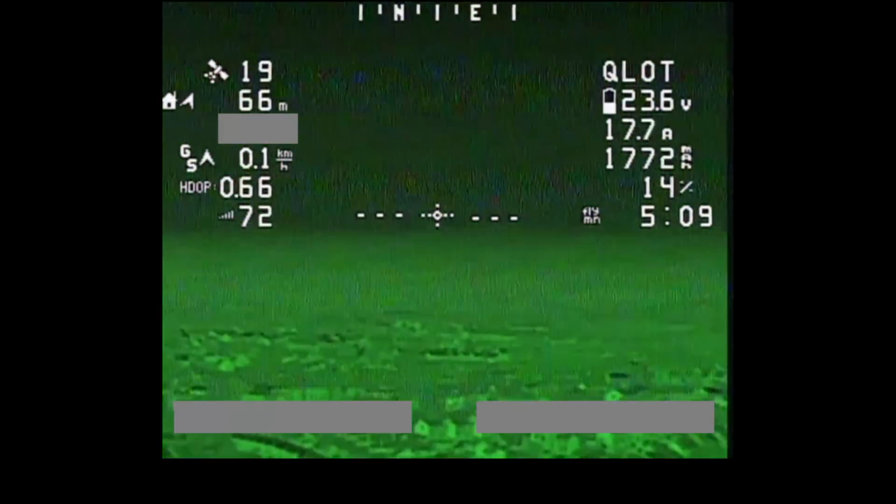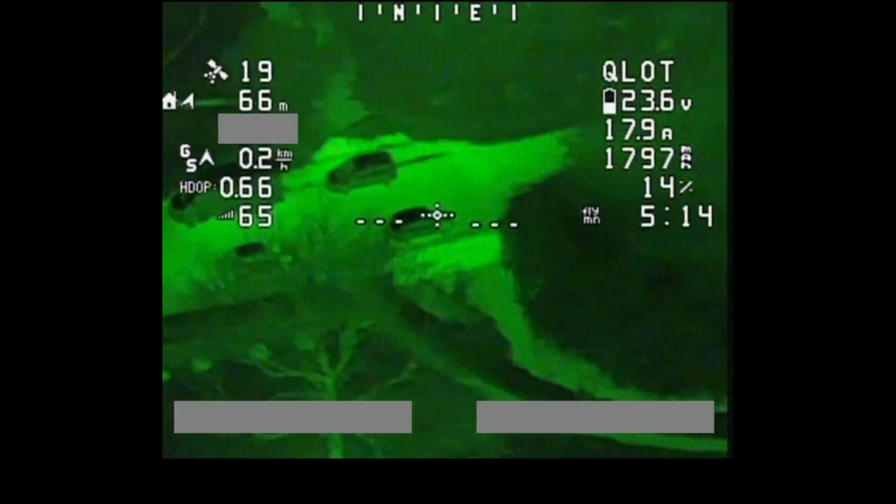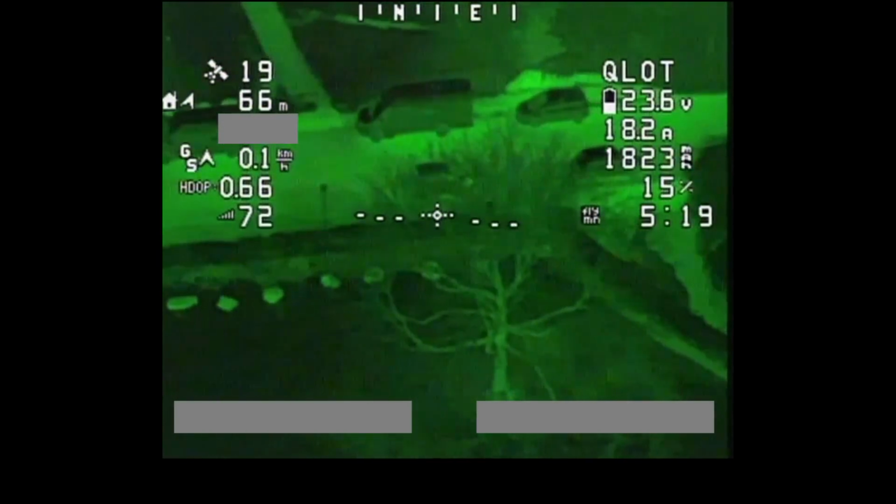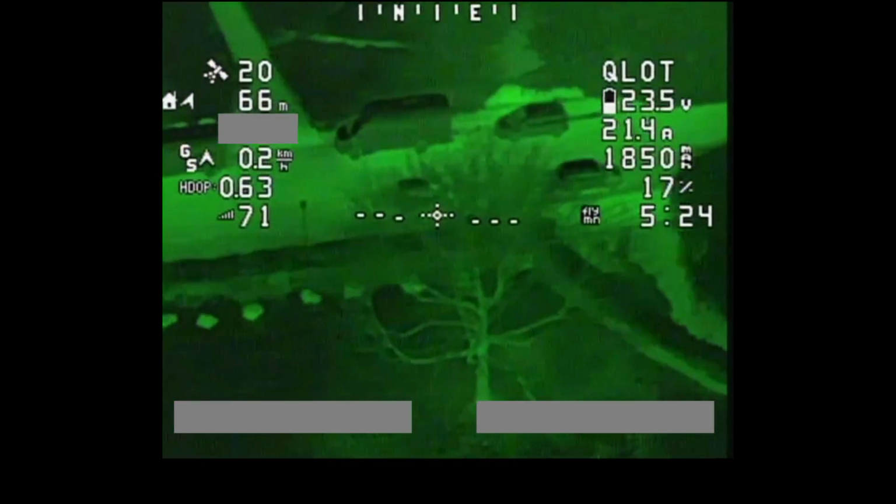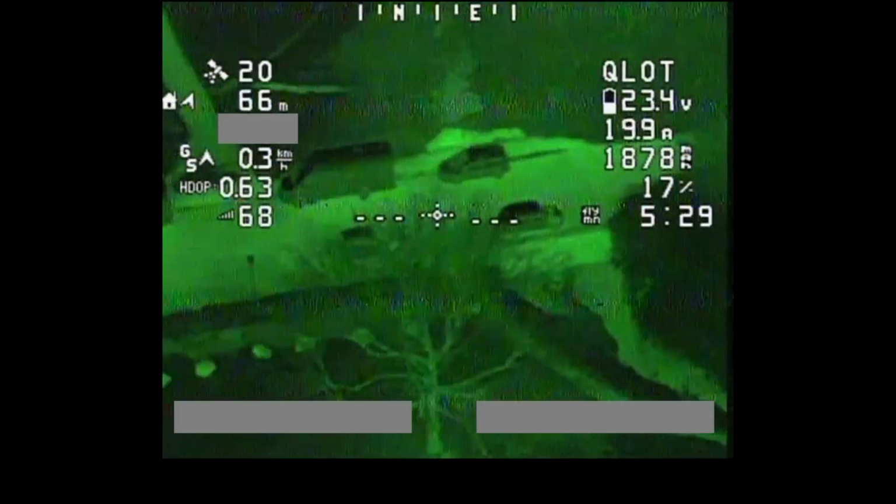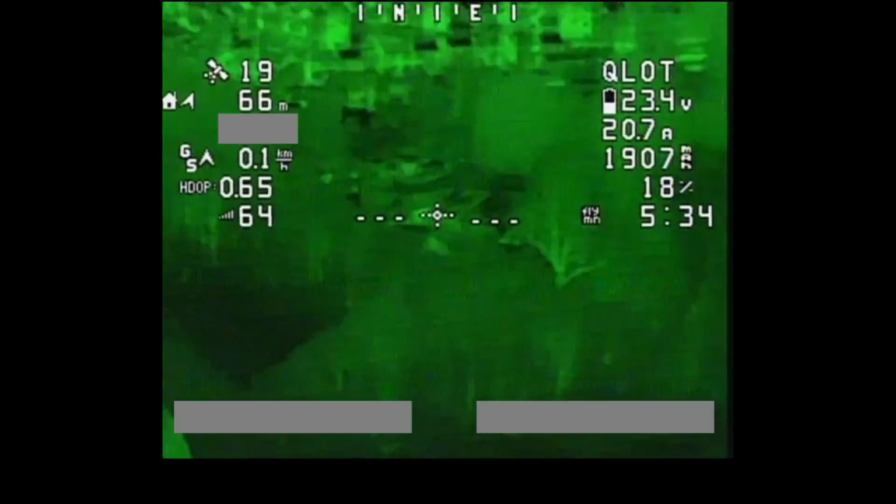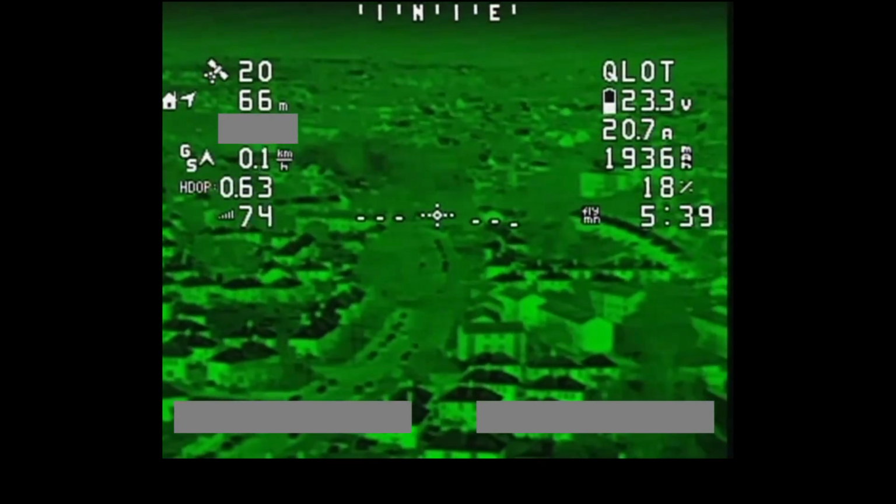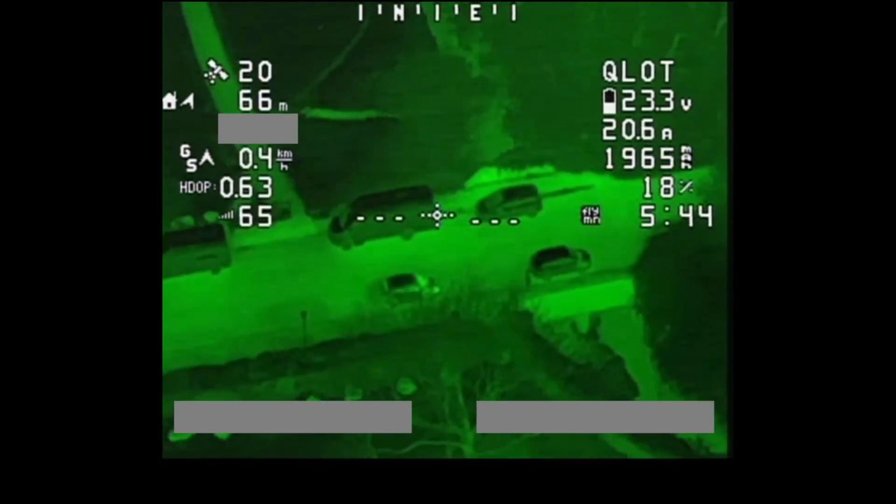So there's a green one. There's my car. So there's cars over there. Yeah, I just realised I'm losing altitude here. You can't really make out so much thermal information with this colour palette. Although it is cool, seeing everything in this sort of night ops kind of green colour, not really gaining a lot of useful thermal information. It's quite hard to tell what's hot versus what's cold.